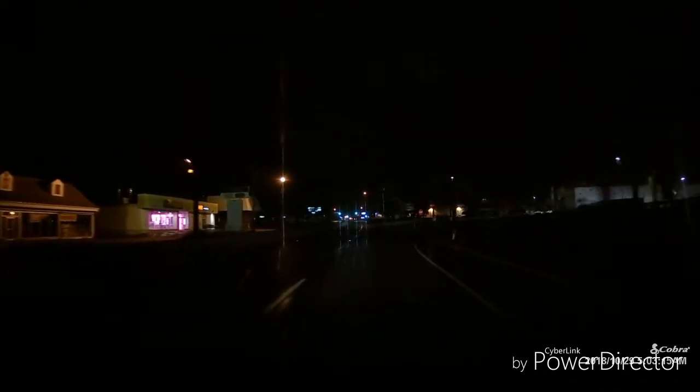So now I'm going back in the opposite direction from the first clip. You can see some of these cars coming back, or one car coming back in the opposite direction of me. The glare is my windshield. Of course, I'm going to have to clean it. But one thing I do like about this camera is the fact that it actually does have a nice wide view. It's stretching across the windshield pretty well.